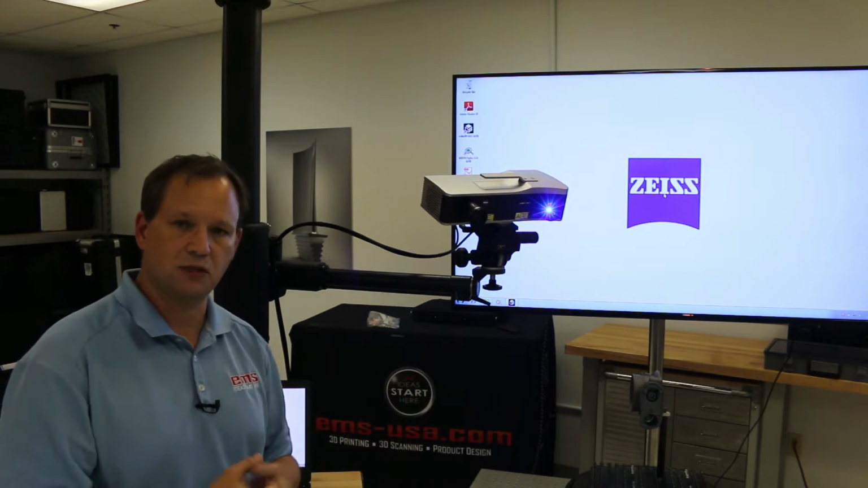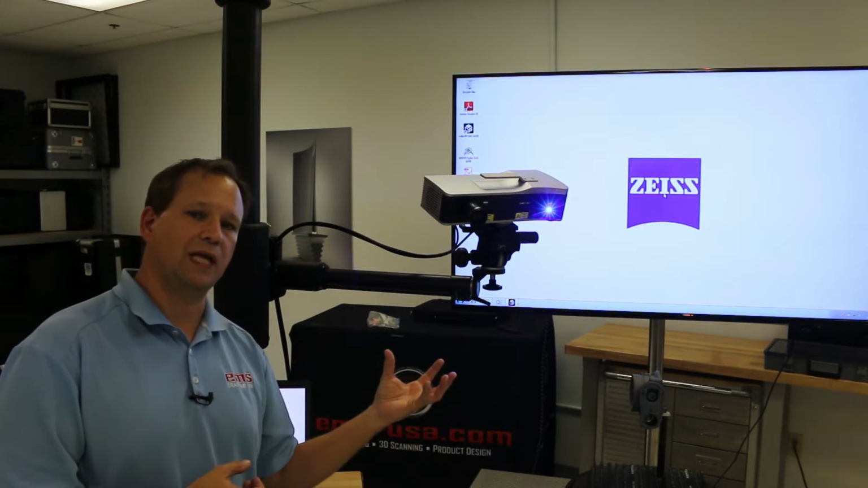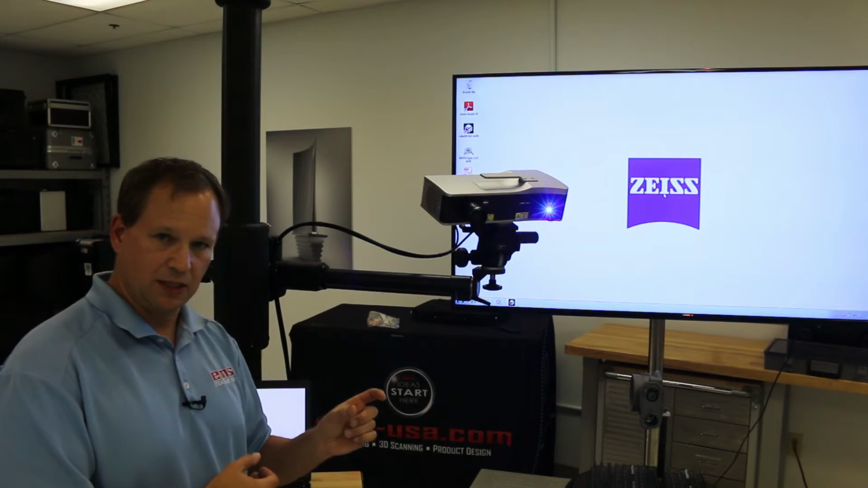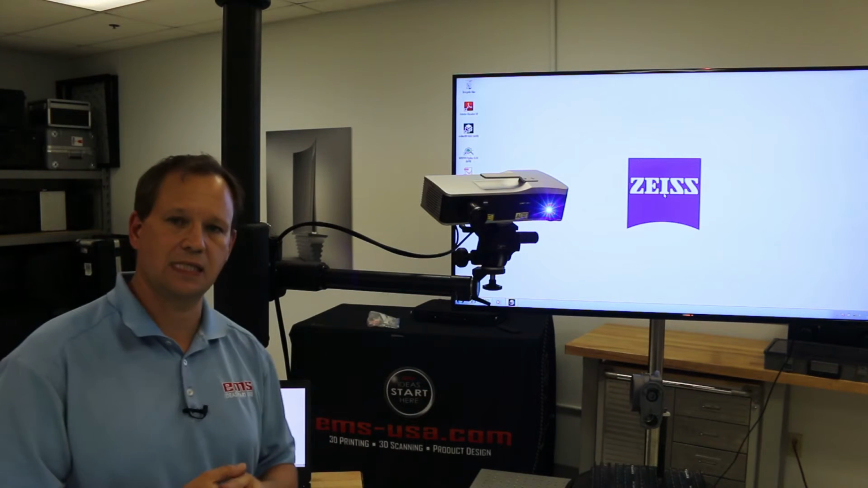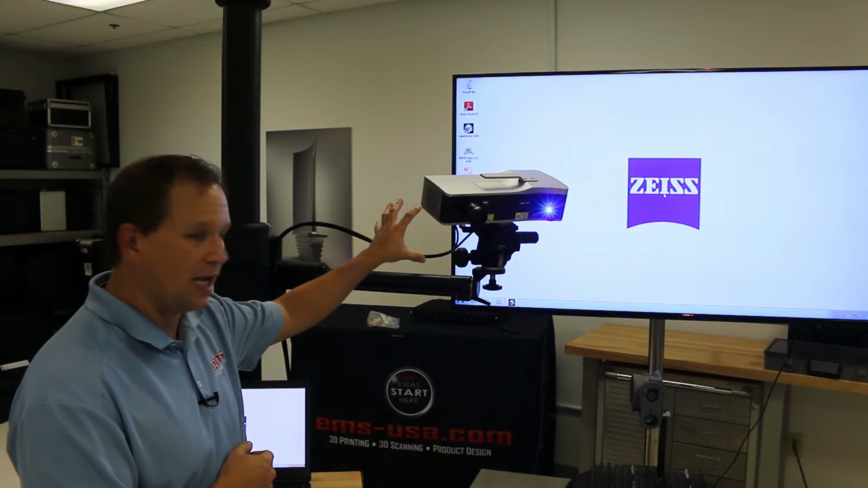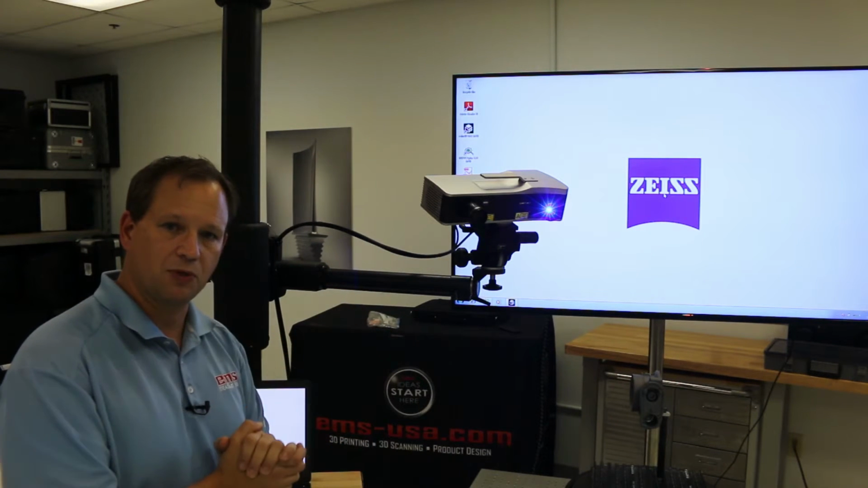If you were scanning a small coin like a dime, you could put the 45 millimeter lens in, and that gives you 18 micron point spacing. If you put the 500 millimeter lens in, you get about 169 micron point spacing. The sensor is a 5 megapixel sensor, meaning 5 million points per scan.